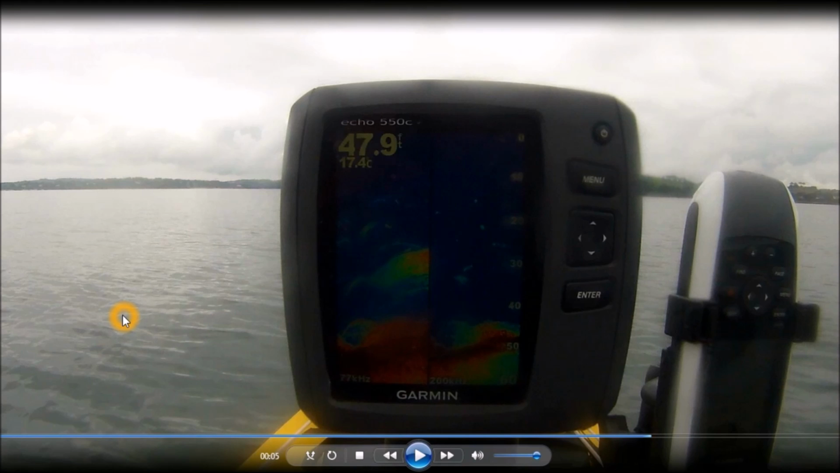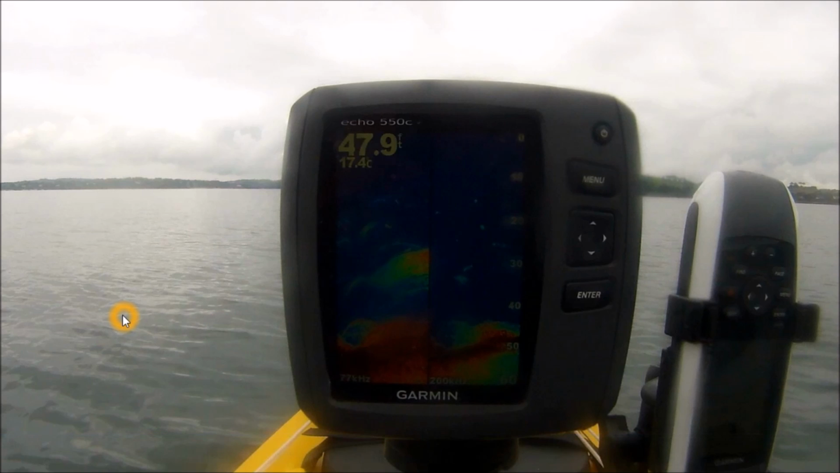Now that could have been also pollock swimming slightly away from the main shoal, or it could have been other fish, other predatory fish. But that's a really good example of how shoal fish, a densely packed return of shoal fish, tend to show as blotches, whereas more individual fish will show as arches.